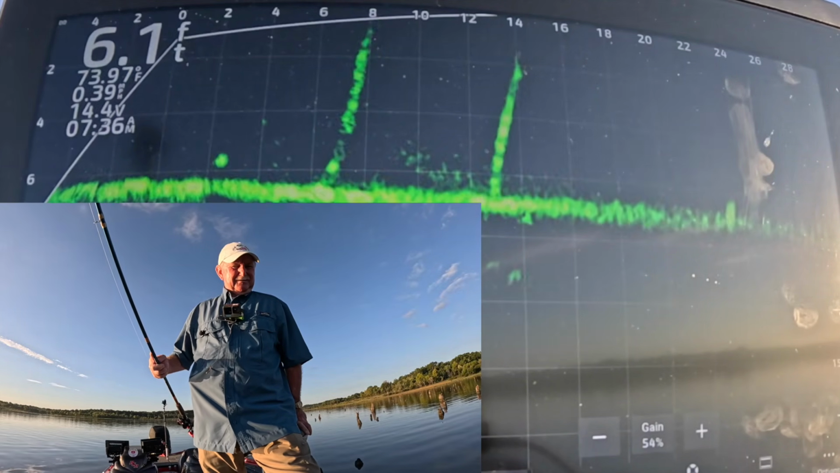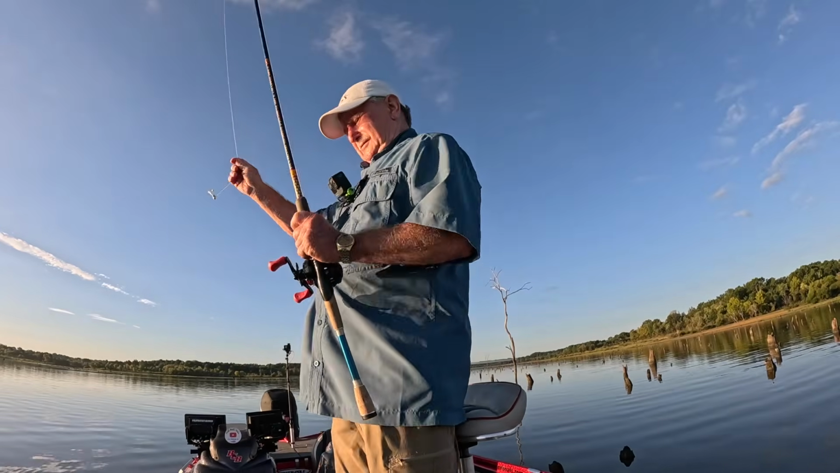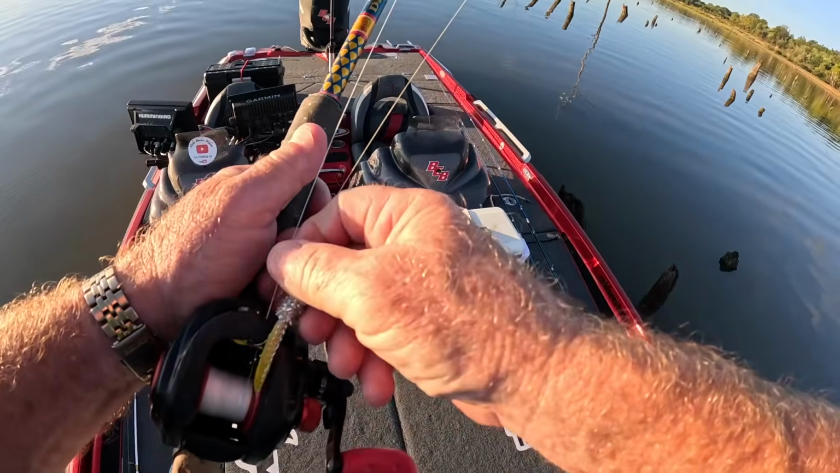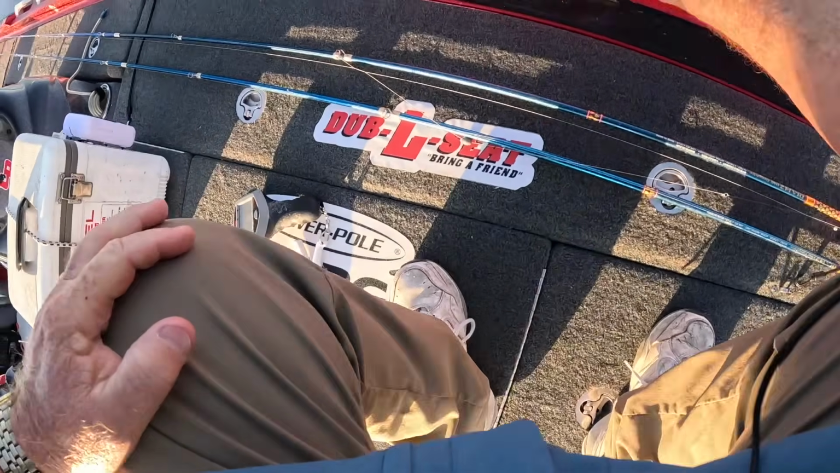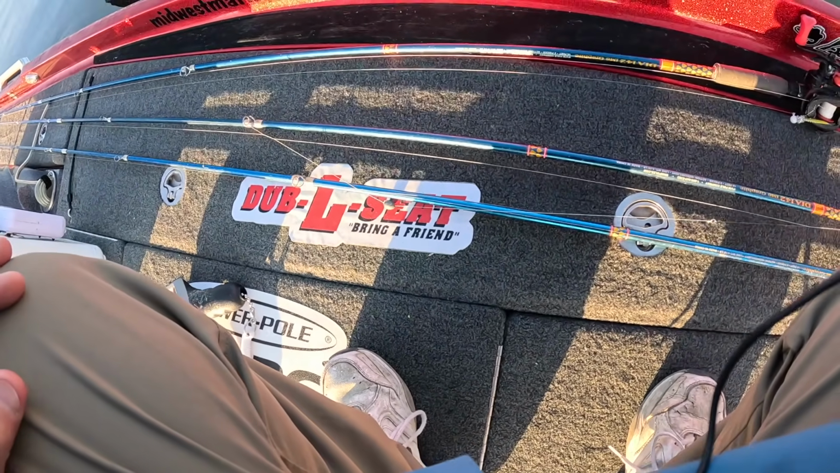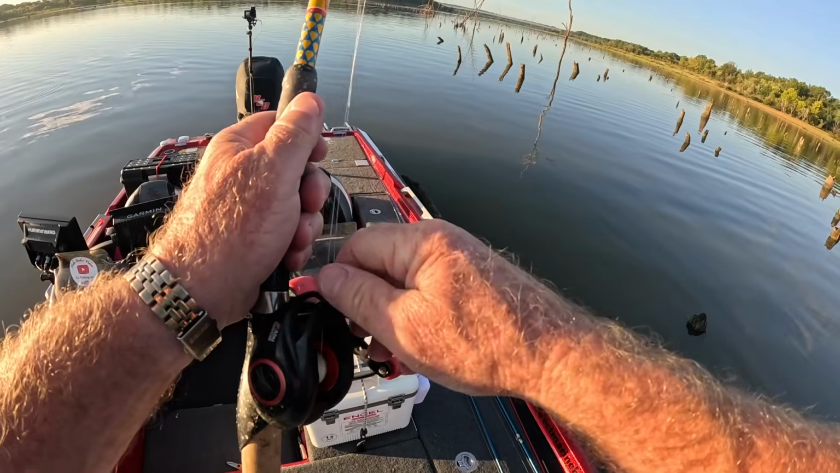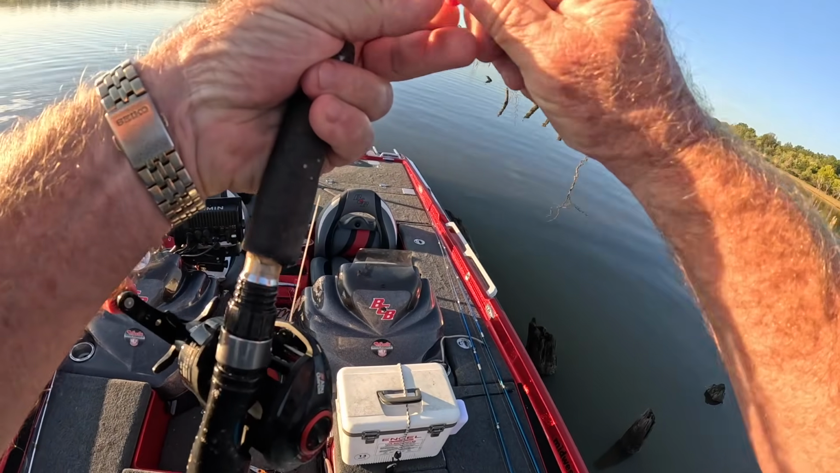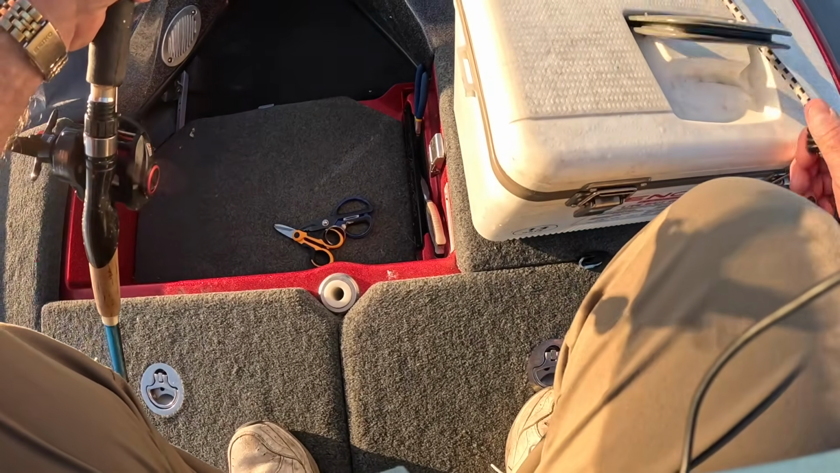That might be him out there at 14. All right, all right, all right. I got a minnow rig, as I call it, which is just a 1/8 ounce pink barbless or no keeper jig head.